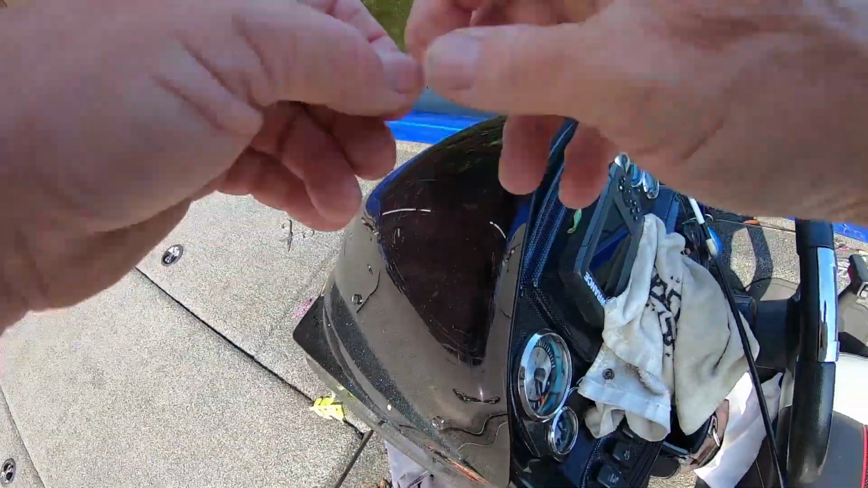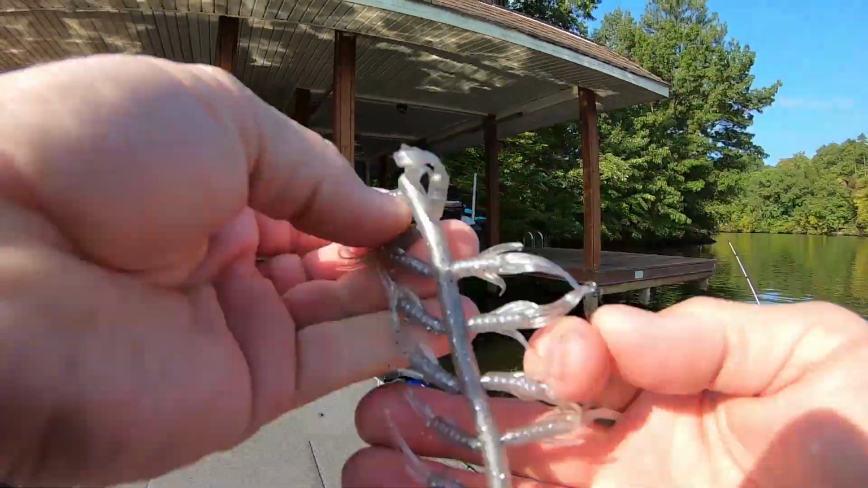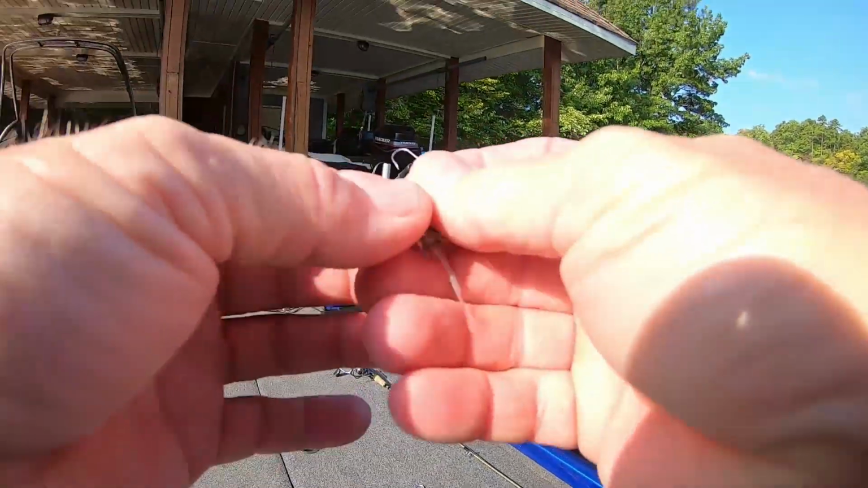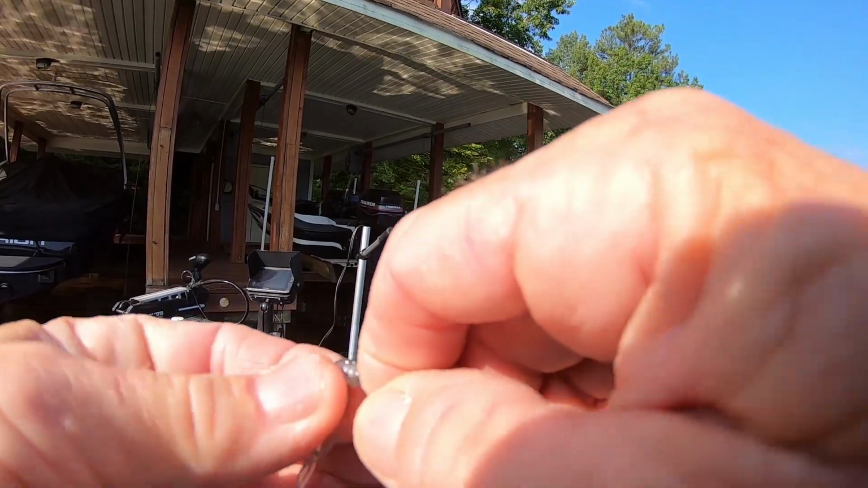Oh, here you go. Hold on. I didn't show y'all all of them. I got some more laying up front. This one's silver. I made this one a year ago, fished with it, and never done anything with it. Caught a couple on it. And let's try it.